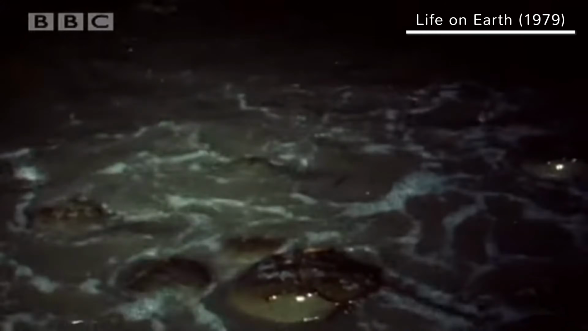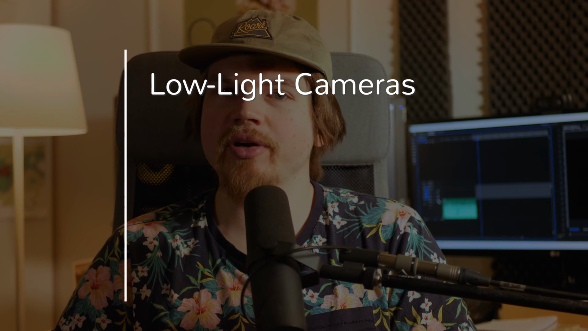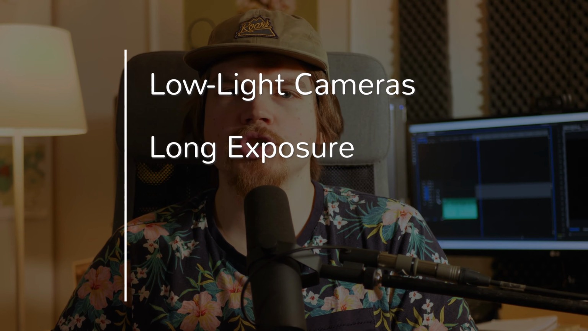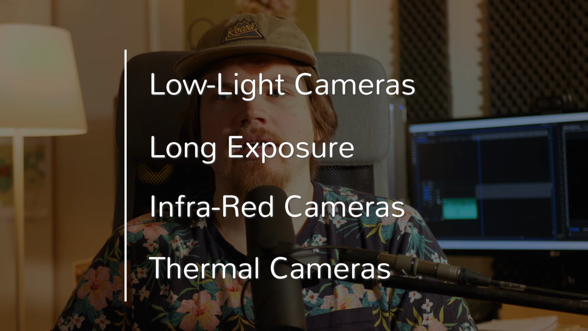To sum this up, we can say some time ago artificial light was the only way to capture wildlife at night. It is part of our history of making wildlife films, but we are living in good times where you have an ongoing development of totally crazy technology and software. I would say there are four main categories of how you can film wildlife at night and in darker conditions. Low light sensitive cameras, long exposure shots, infrared light sensitive cameras, and thermal cameras.